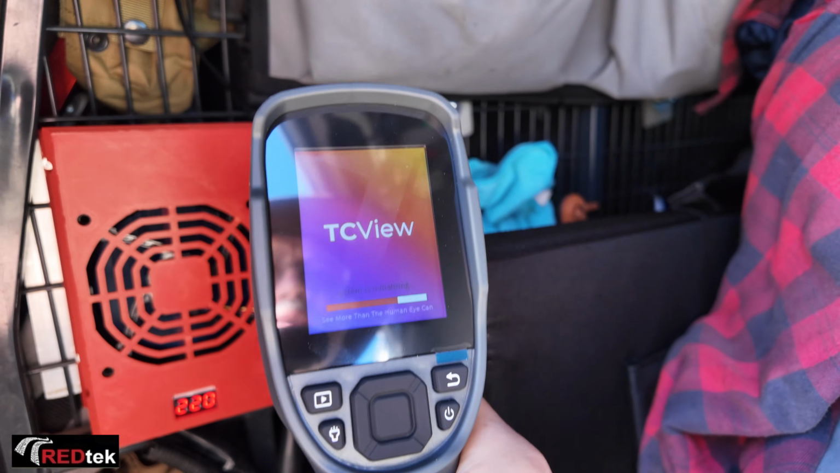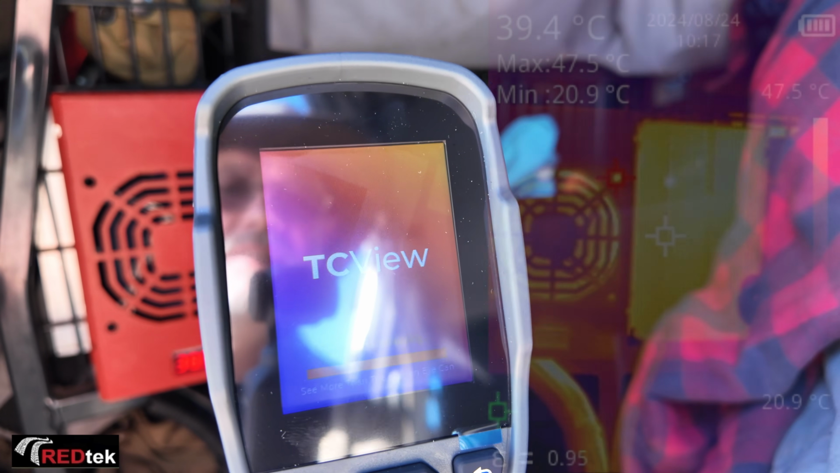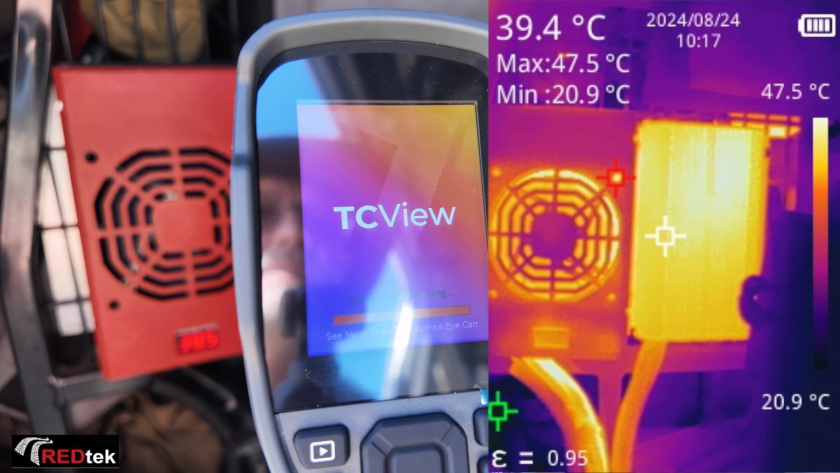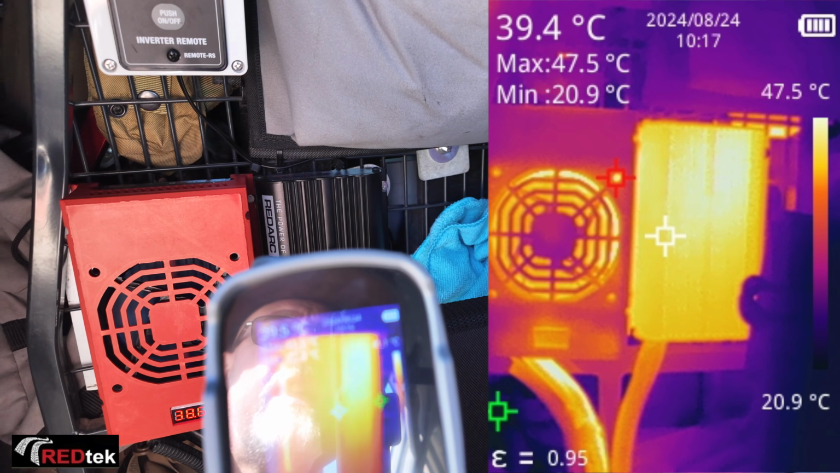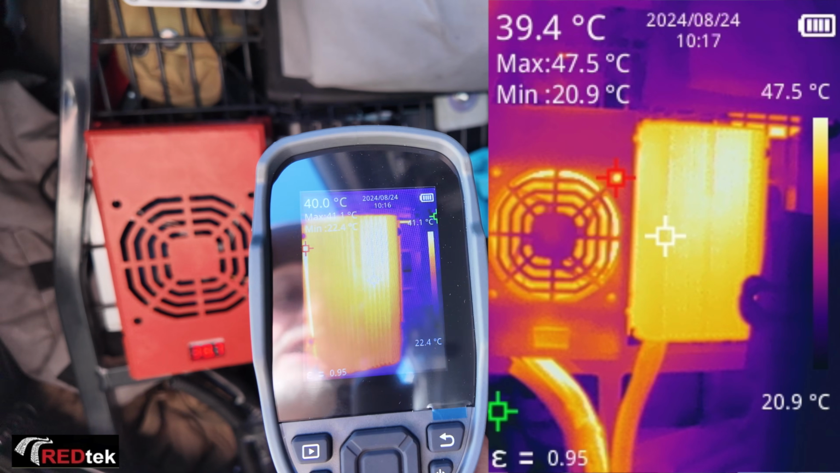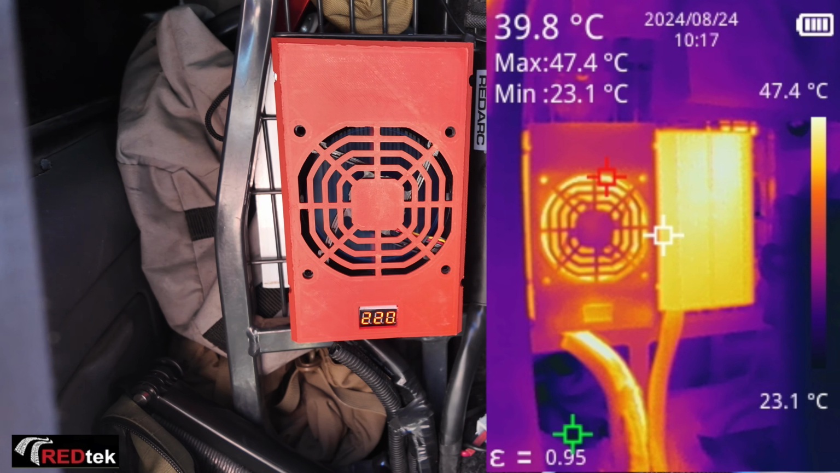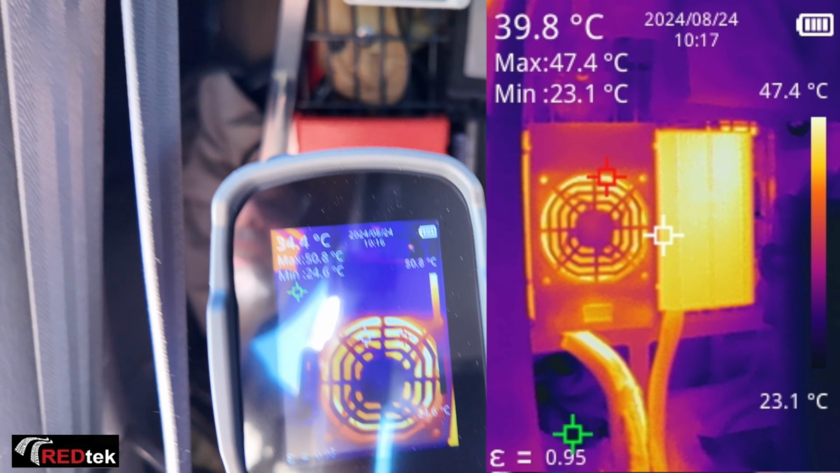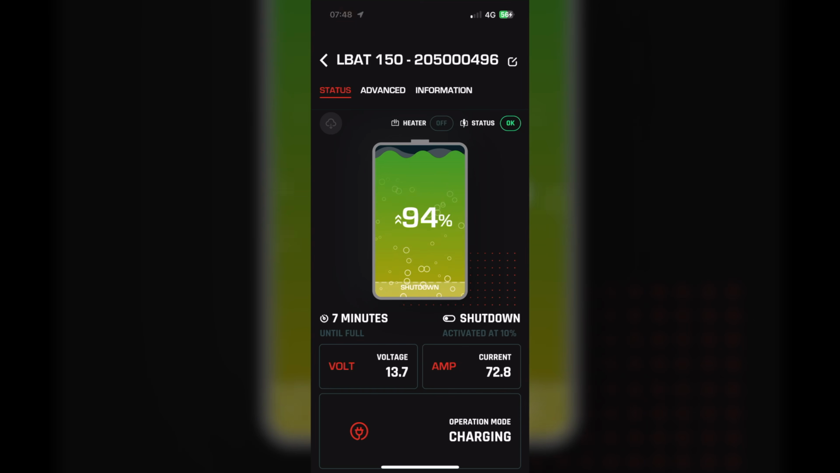This is a prototype unit, and Redtech asked me to provide feedback. Using the thermal imaging camera, I was able to isolate the hotspots and provide feedback to the manufacturer. I also found that my 25 amp charger was running quite hot, so I've now decided to use the Redtech housing and fan for both units. By the way, the Redtech housing so far in all my testing has worked perfectly, and I have not seen a throttling in the current output provided by the Red Arc charger.